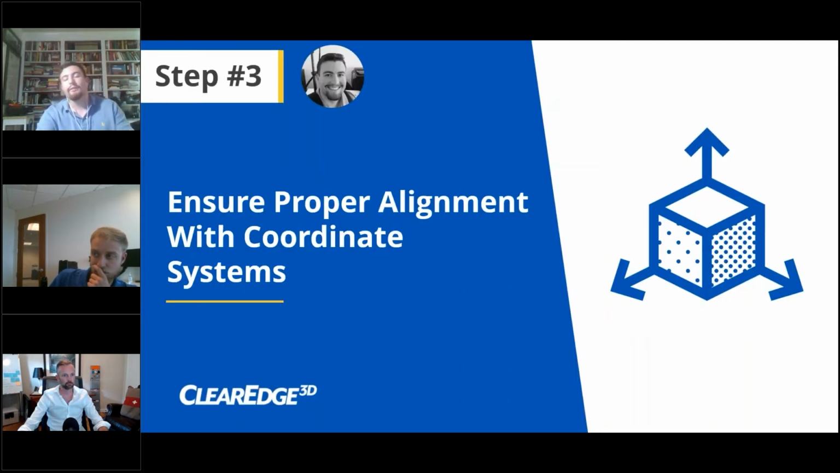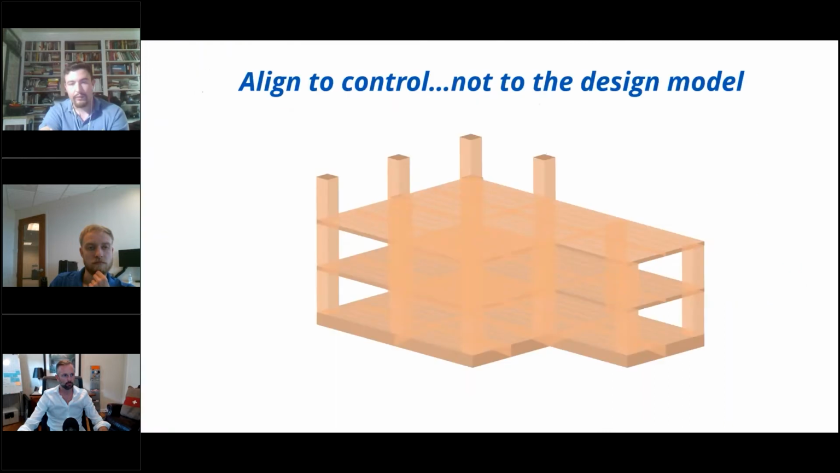So the other key thing that I want to talk about is not just the point cloud itself, but the alignment with the coordinate system. So this is another one where the devil's in the details, if you will. Aligning to control and not to the design model. So a classic thing is if the point cloud's not on control, it's just sitting out there at 0, 0, 0, dragging it over by hand and then saying, hey, looks good enough.